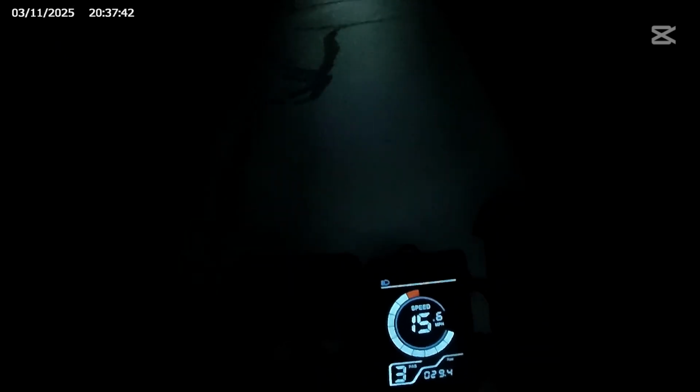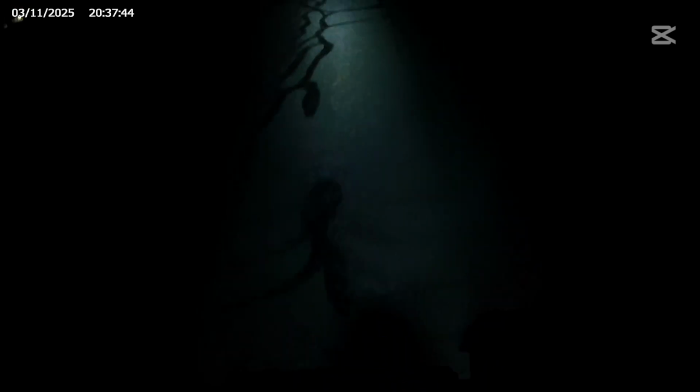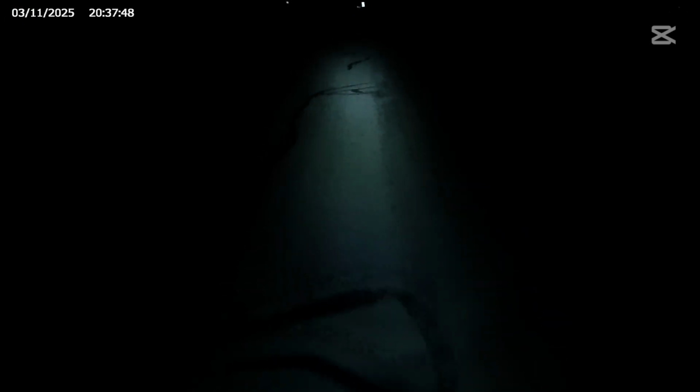What voltage is it reading at? It's reading 29 volts? What the hell? When I left it was at 36. Oh, I don't like that. Like I said, I don't think the tires are flat. It doesn't feel like they are.